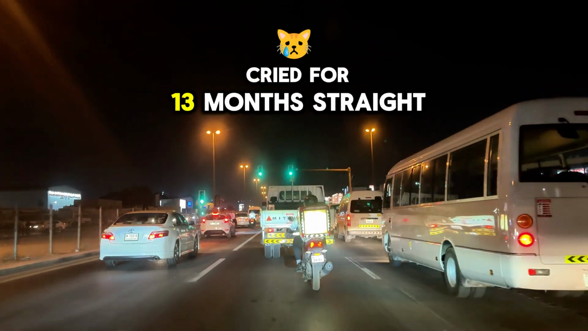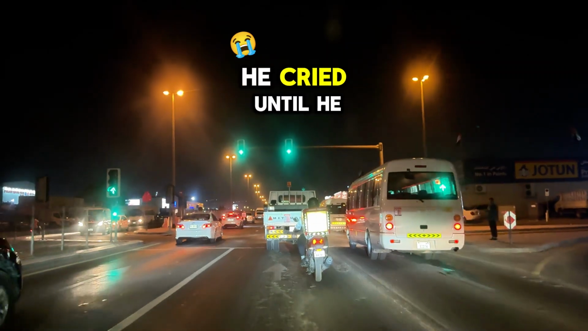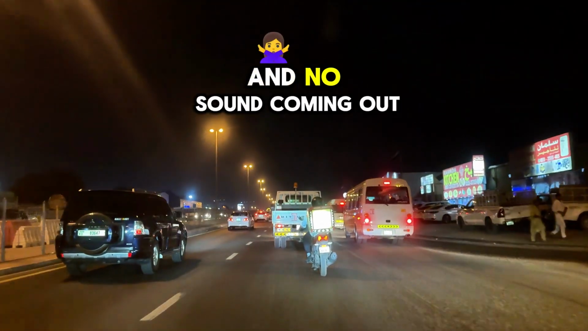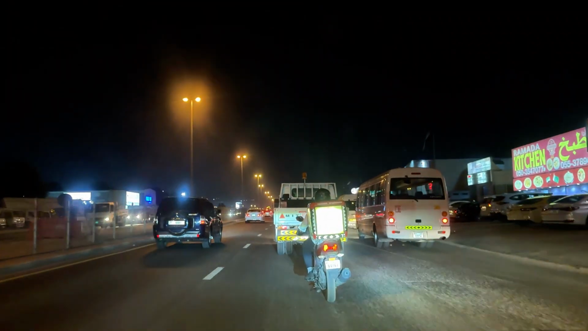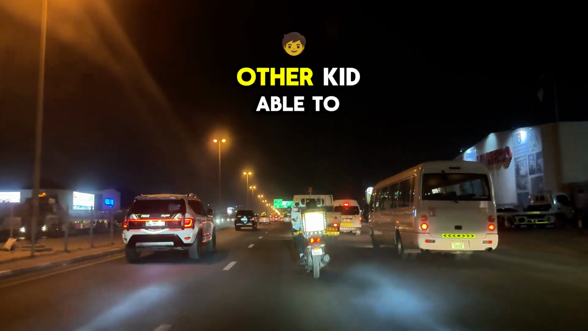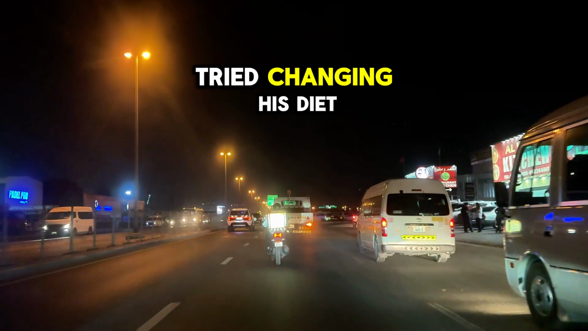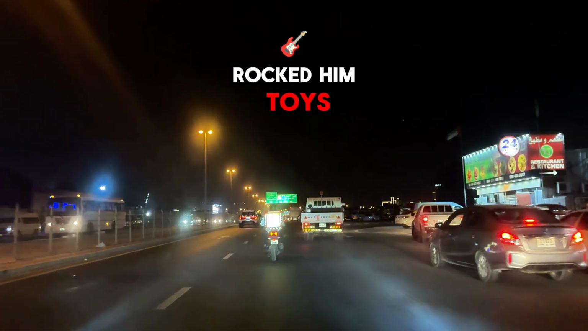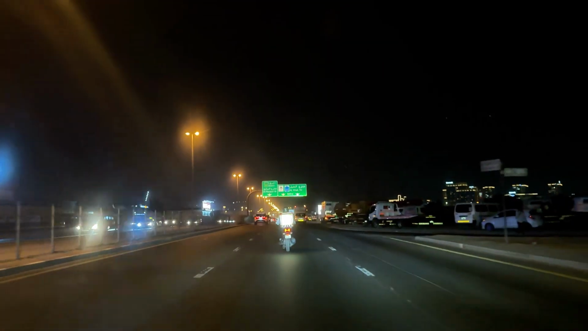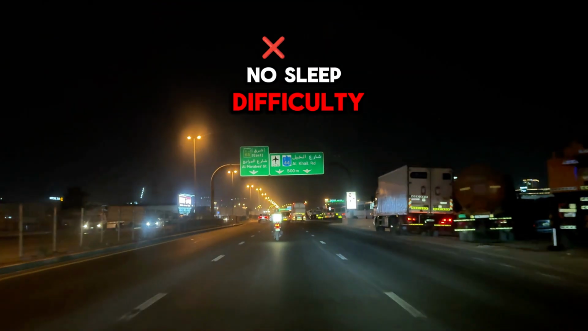He cried for 13 months straight. I'm not exaggerating, 13 months without a break. He cried until he had no voice left and kept crying. You could see his little face scrunched up and no sound coming out, totally hoarse. There were times he would literally be crying in his sleep. I've never seen or heard of any other kid able to do that. We brought him to doctors, specialists, tried changing his diet, held him, rocked him, toys, swaddling, music, mobiles, everything we could think of. Nothing worked. 13 months of grating, grinding, no sleep difficulty.